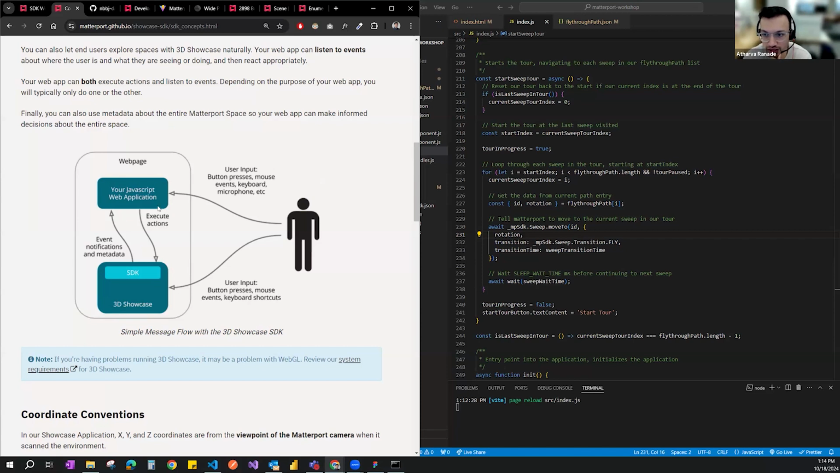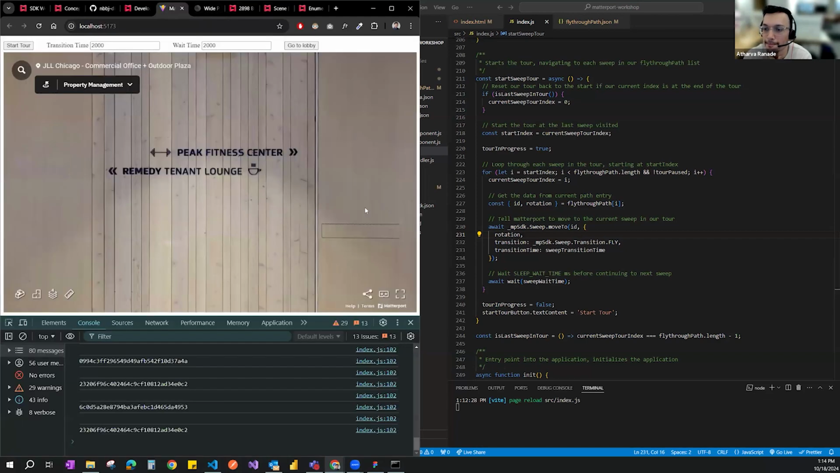But then we've also used the web application button and transition features to push back to the SDK, which then affects the 3D showcase. So it's a constant back and forth of data between your web application and the SDK 3D showcase that you have set up through the SDK instance that connects the two.